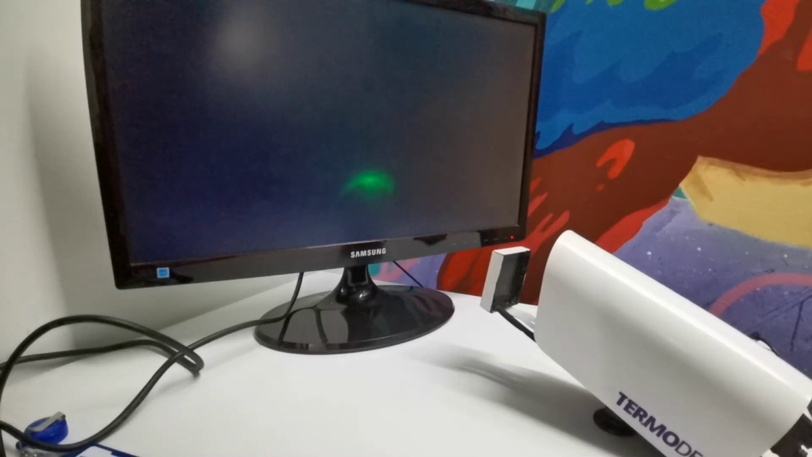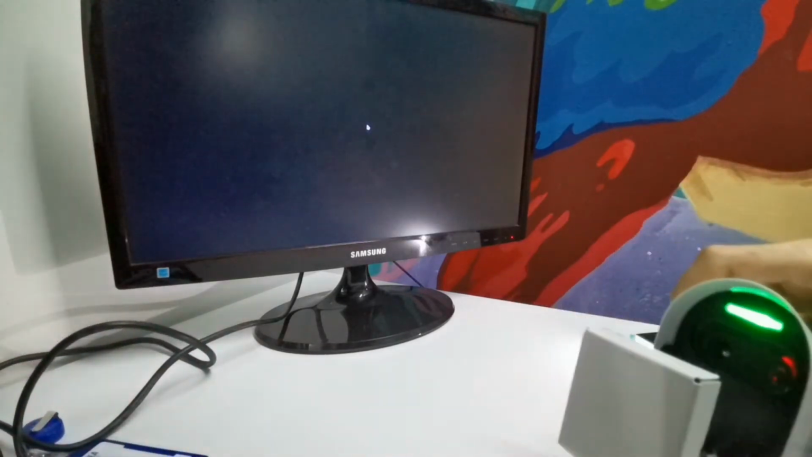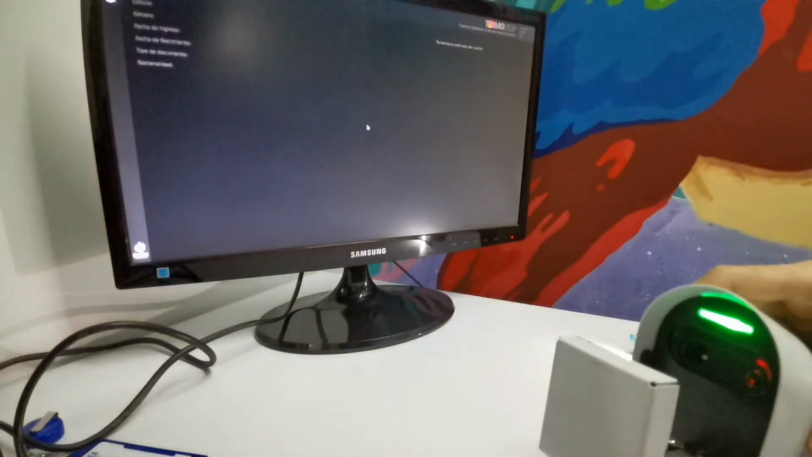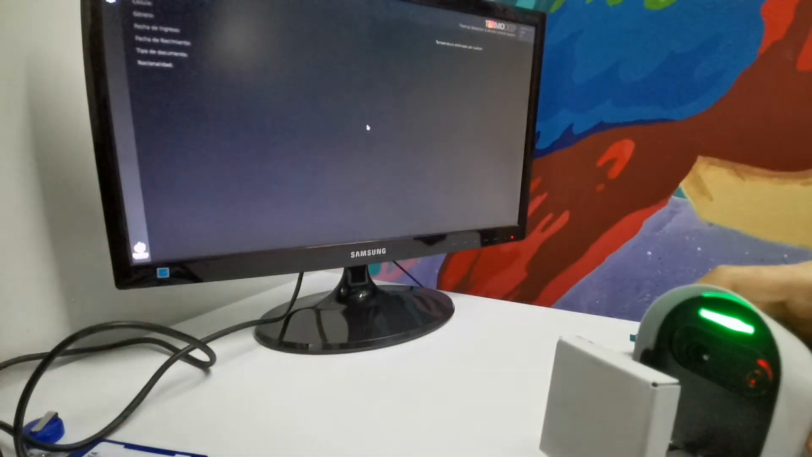It's based on Raspberry Pi and Arduino. So here what we saw was the Raspberry Pi booting. That sound was the shutter of the thermal camera, and we are almost there. Almost there. Here it is.